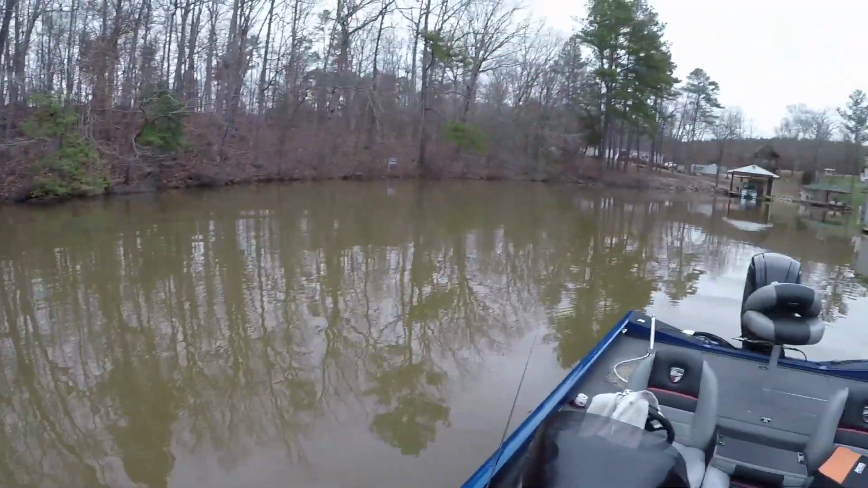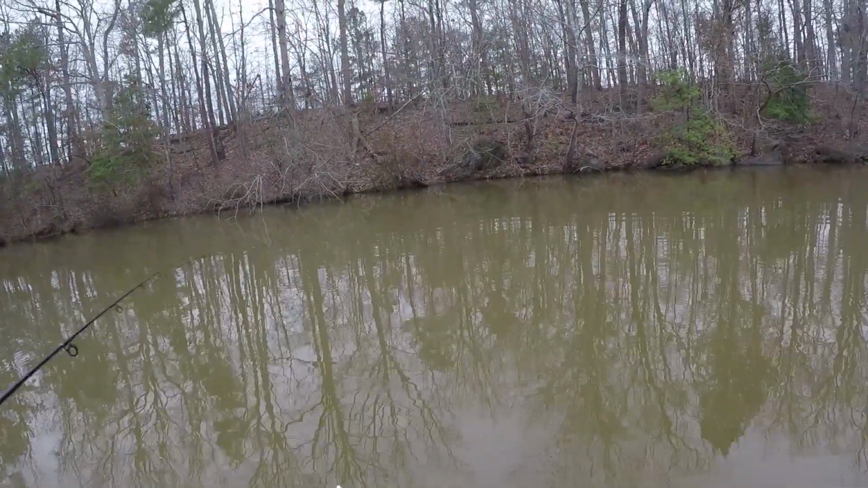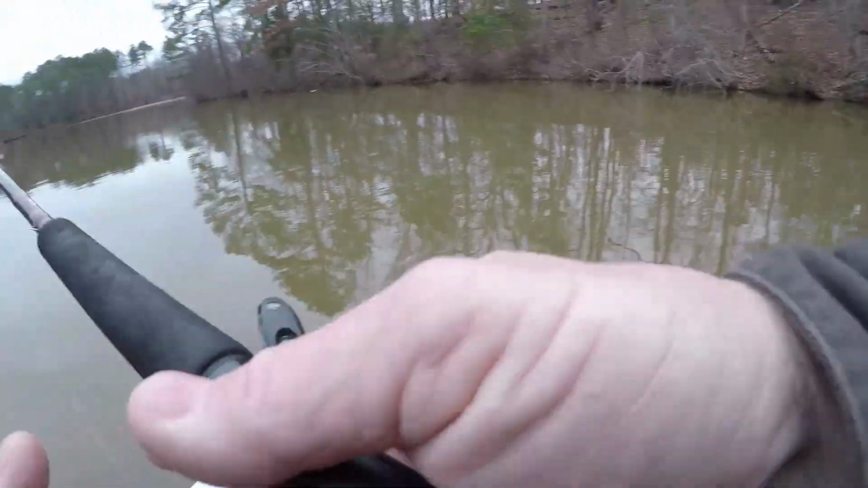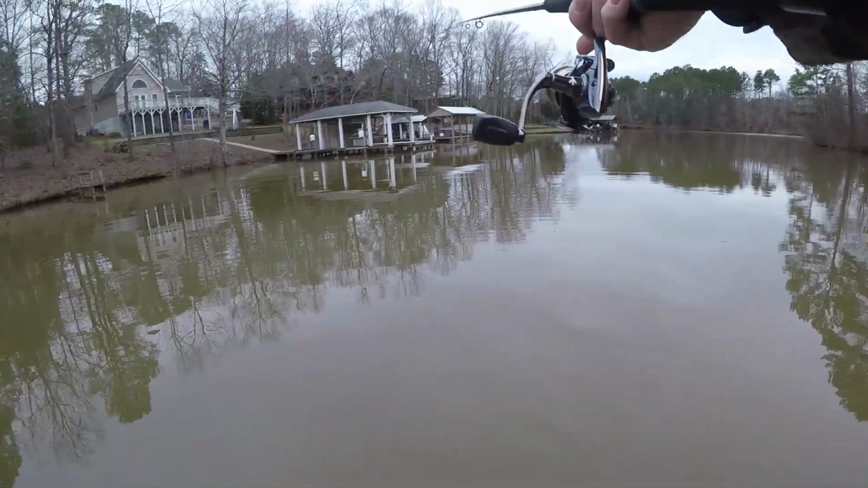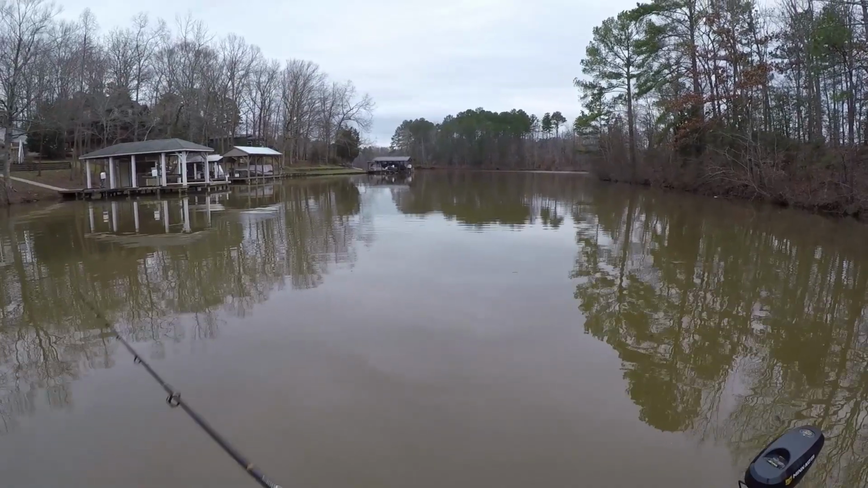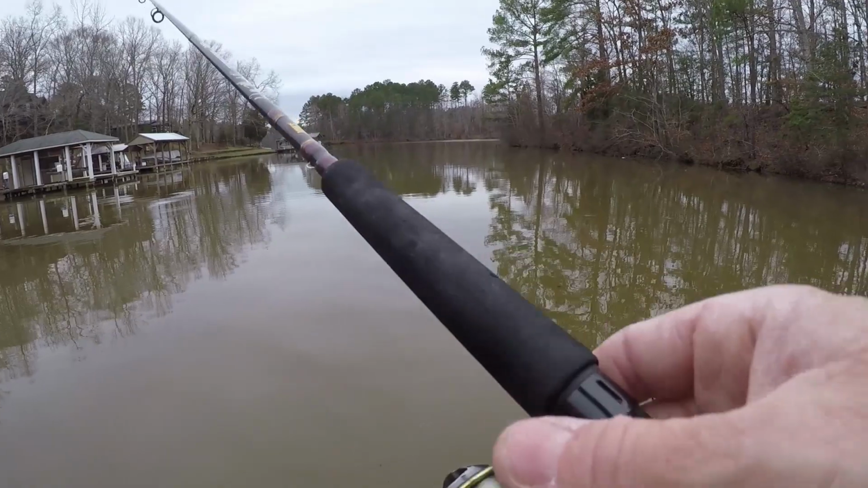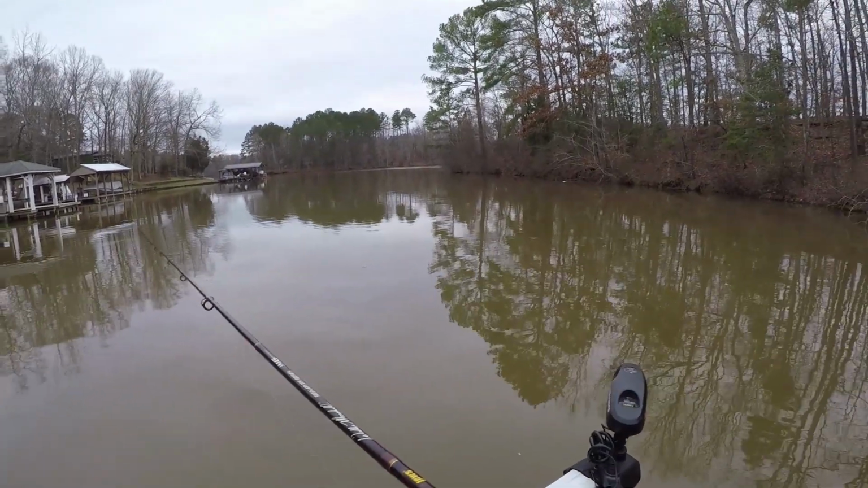Now I could sit here and random cast and maybe catch a few crappie, and maybe catch more crappie than I could with a Livescope. You know, I could maybe just sit here and go like, oh, I just cast out that way. And that's what I used to do and catch crappie, right? Before I had the Livescope, and I caught crappie. But this is just a different way to do it. Like I say, I might catch more if I just do that.